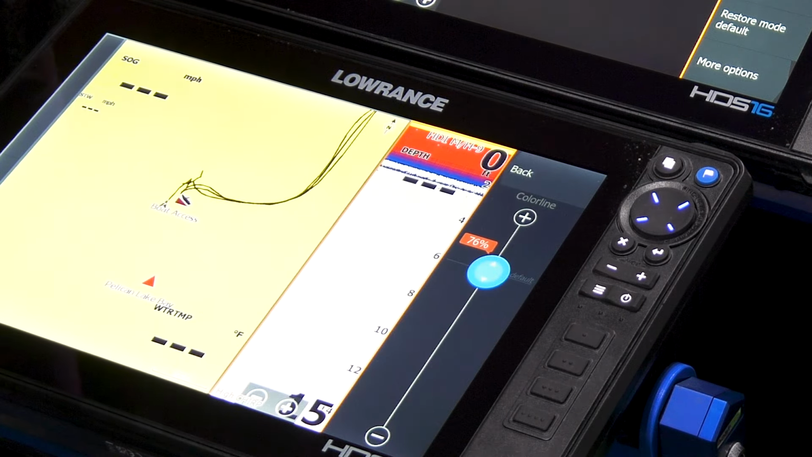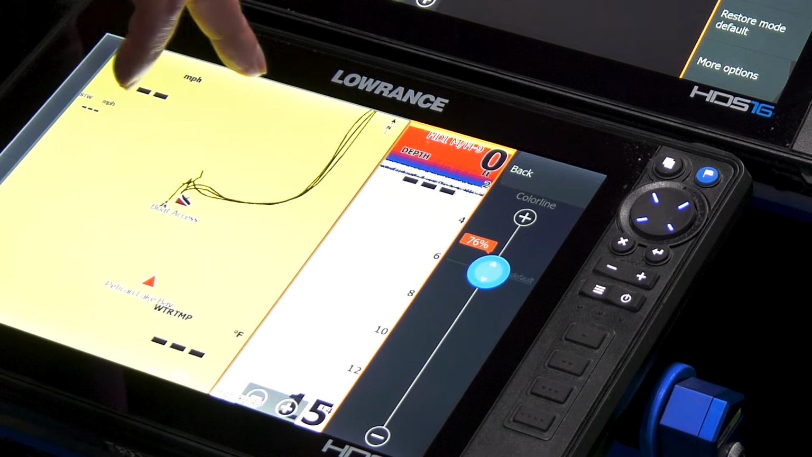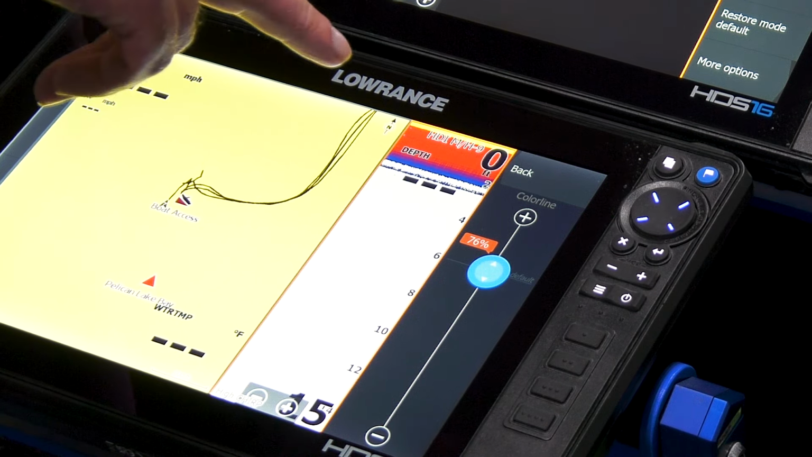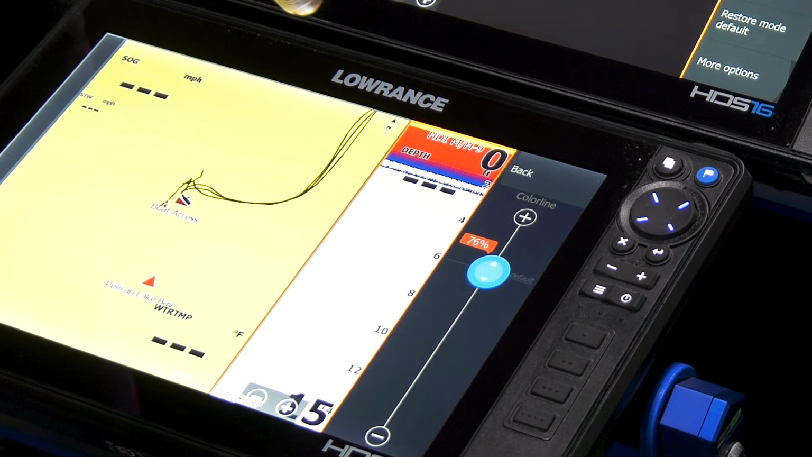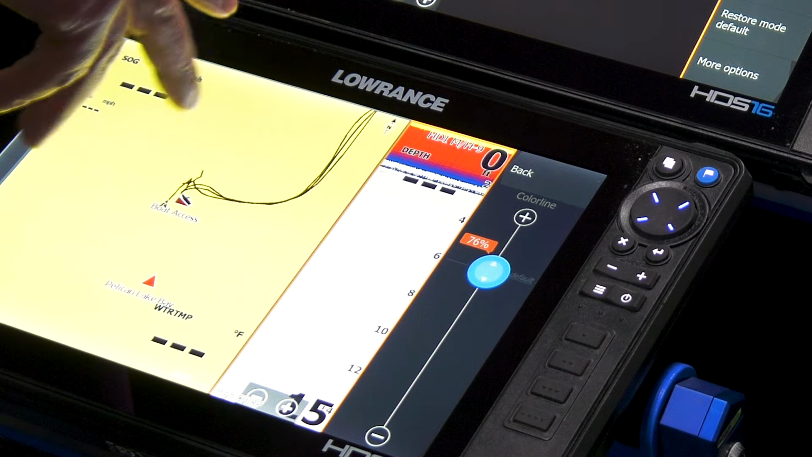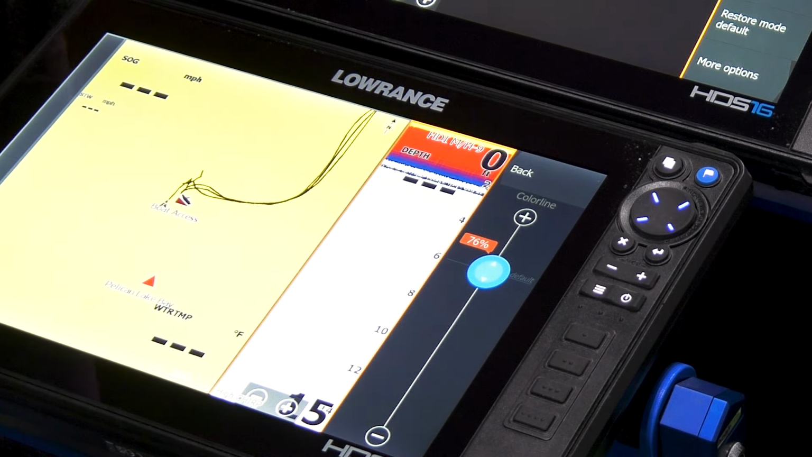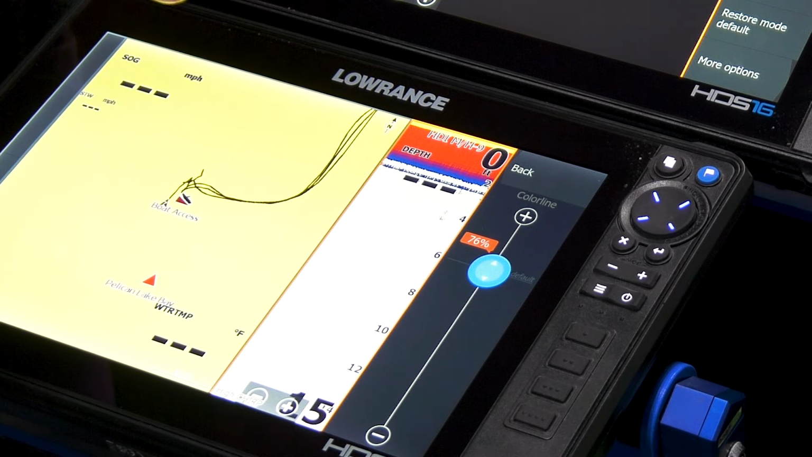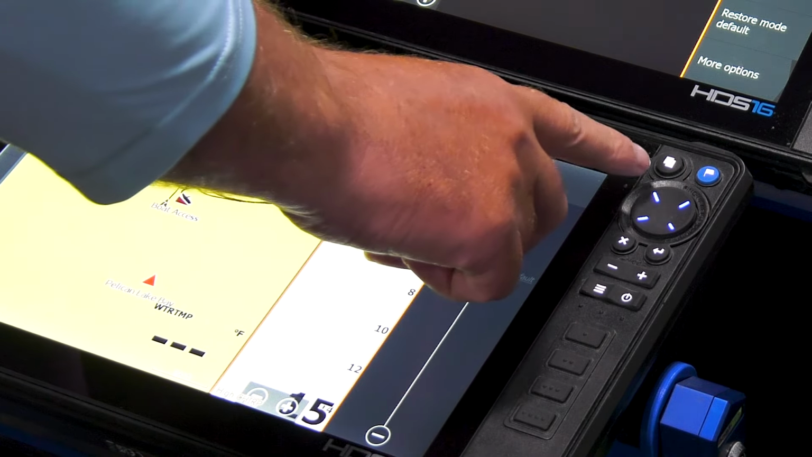In the color line, again, that can vary. If you're in really clear water, you can crank that power up. If you're in deep water, you can crank that power up. But if you have turbid water, algae blooms, stained water, a lot of times I have to knock that down. Also, if you're over a soft bottom, I find that I have to knock that down as far as just getting rid of the clutter on the screen.